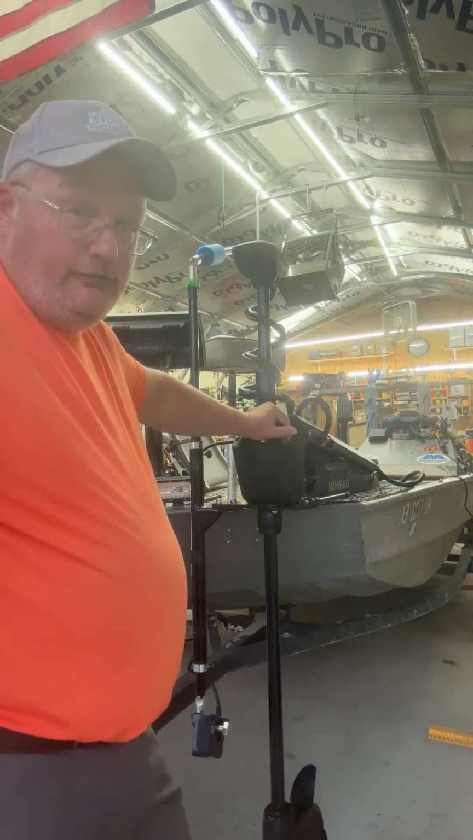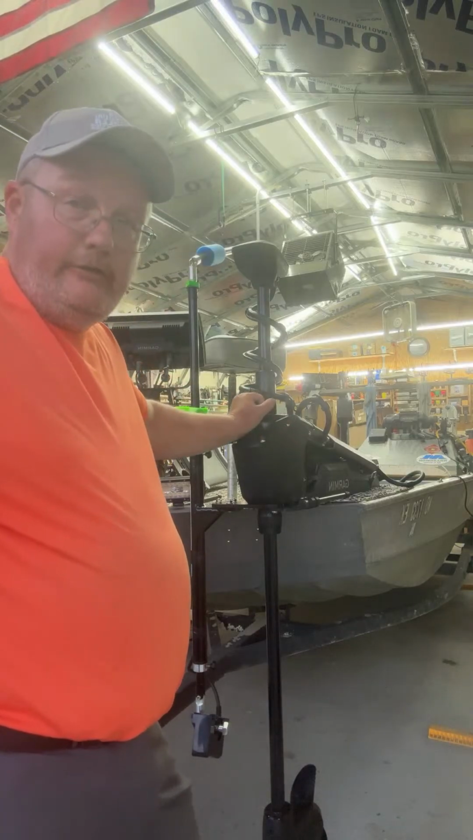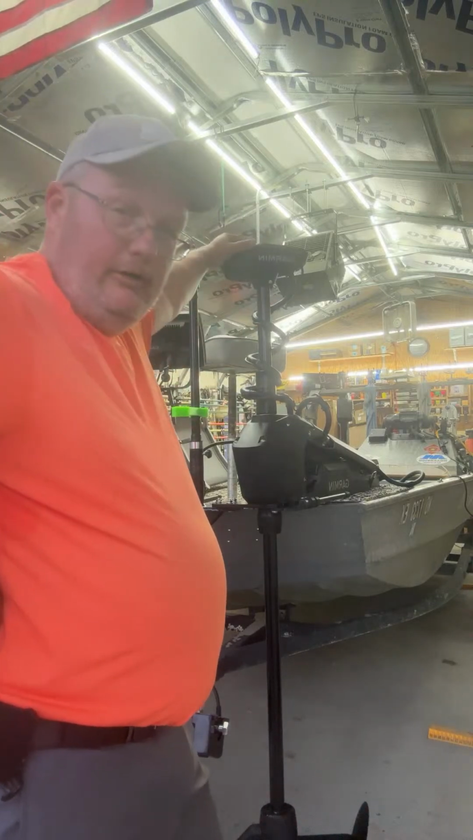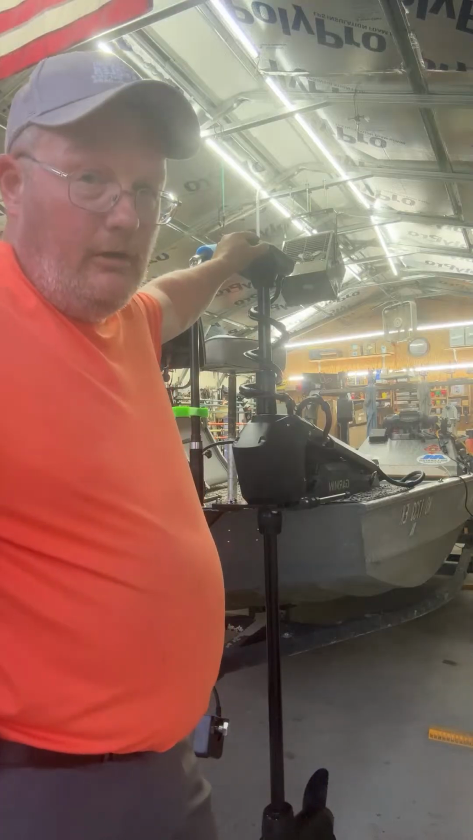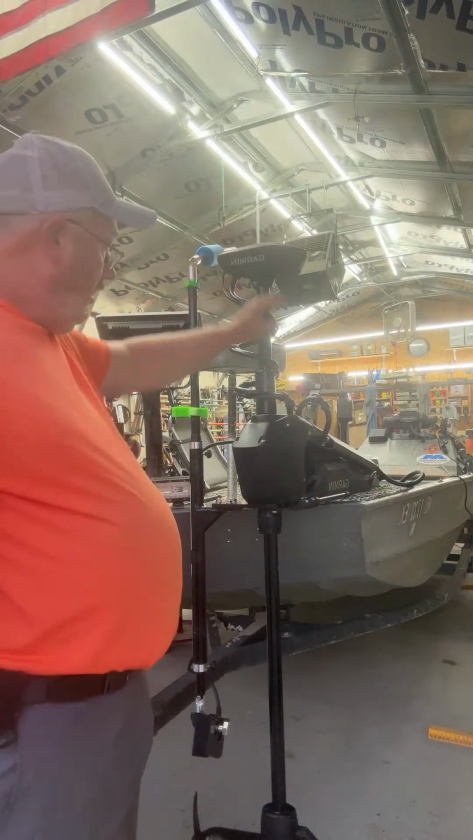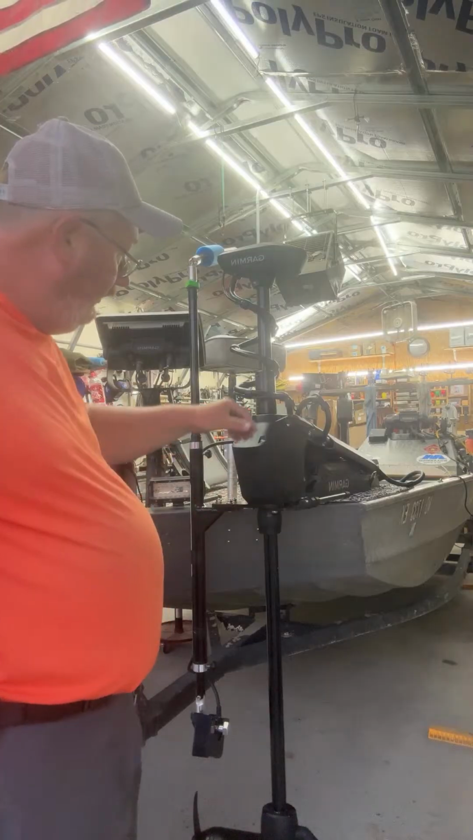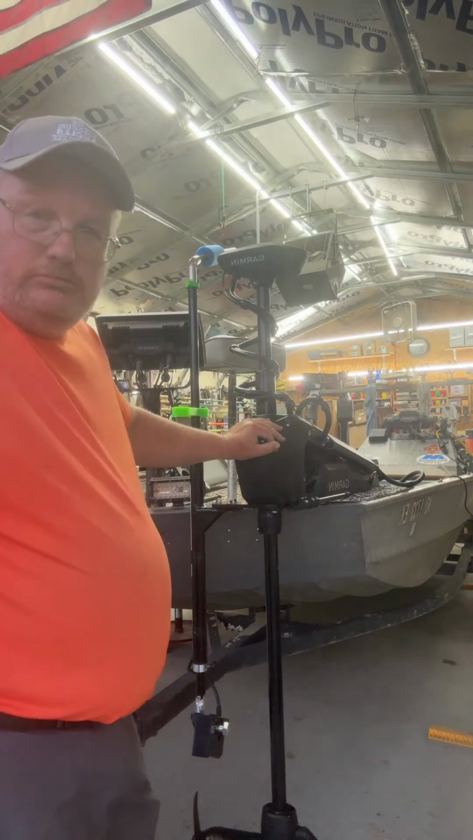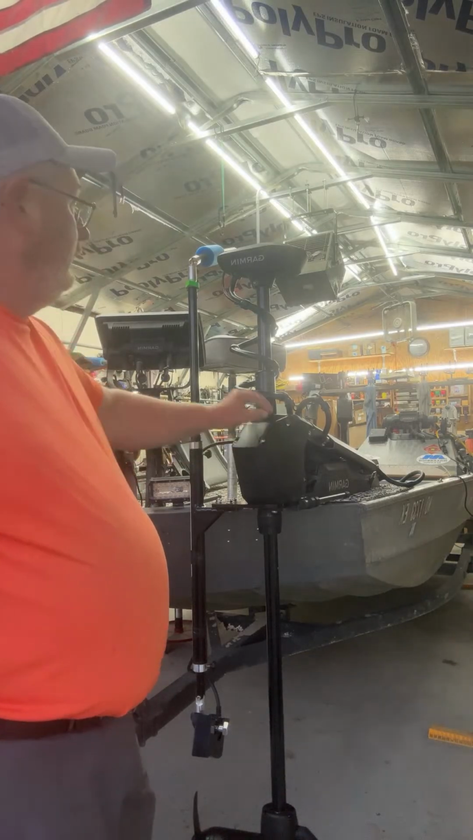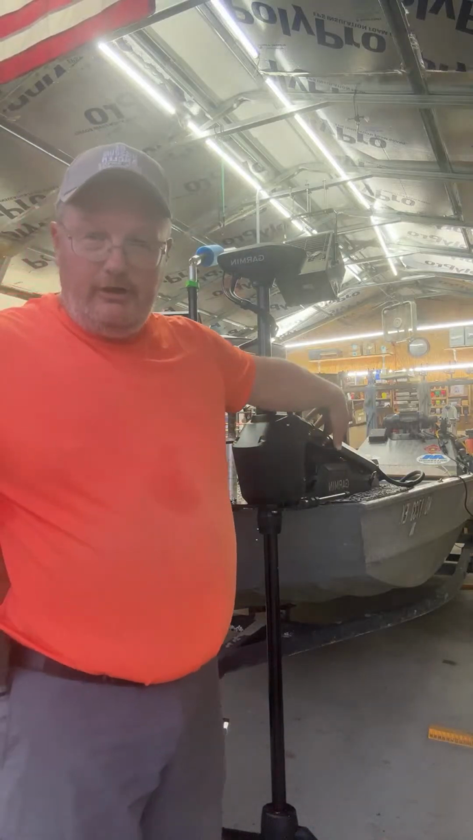As far as how it works, spot lock is excellent. Minn Kota needs to steal their spot lock programming, because Minn Kota's got a long ways to go before you match the spot lock on this Force. Comes with a kickstand, which is nice. I think they all do. It's overbuilt. It's just overbuilt. As far as cable management, it's perfect. You don't have a bunch of cables laying on your floor.